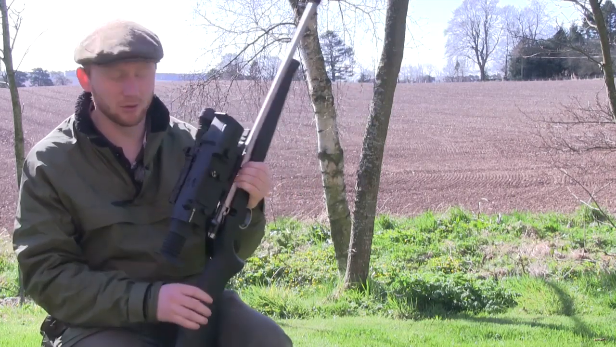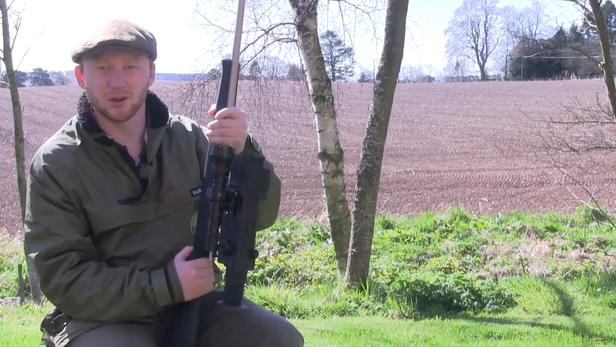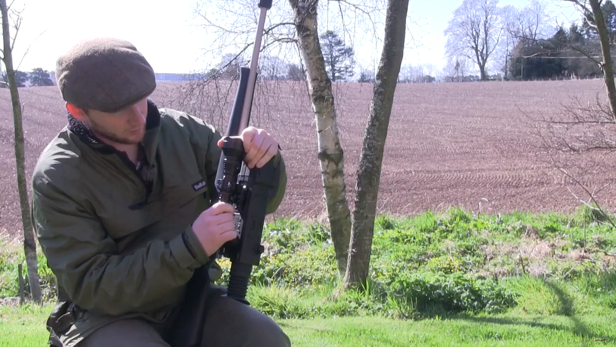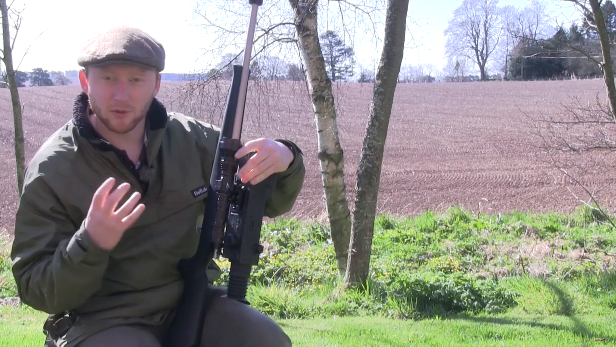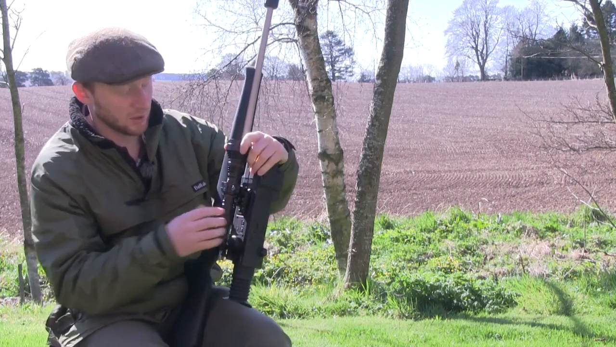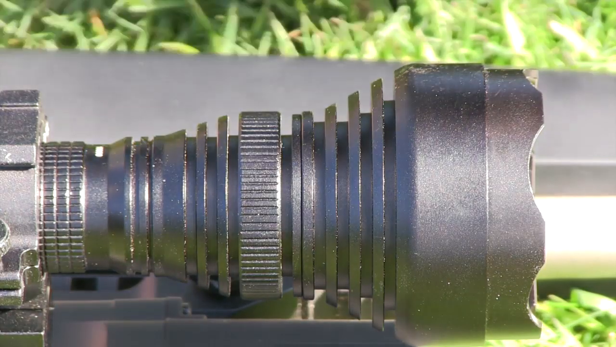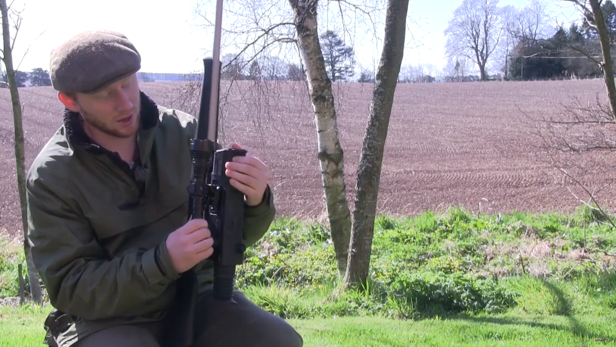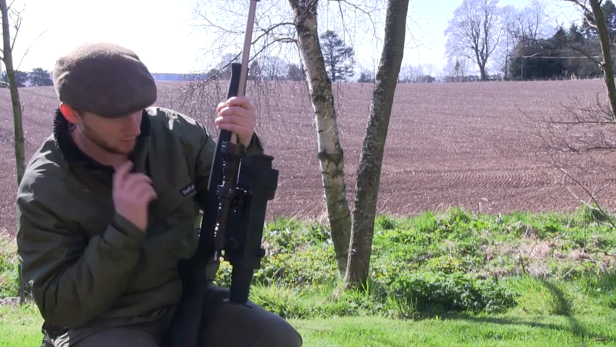The second thing that you can do if you're still struggling is that with a unit like the Nightmaster, you can actually choose varying brightness levels. Now, the Nightmaster does this quite cleverly. You can either have the full intense beam, or you have the option of 3 different intensity levels. Now, to activate the intensity levels, what you need to do is grab the unit by the knurled collar here and just undo it about half a turn. Now, this is not the focus ring, the focus is in front, and we'll look at that in a second.